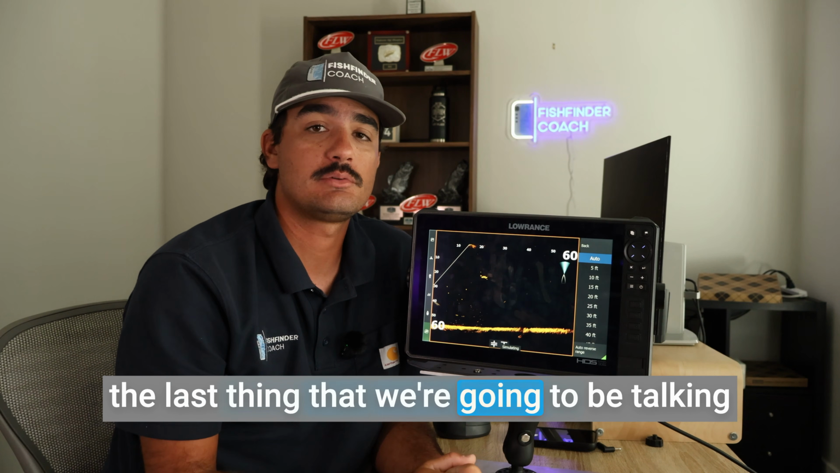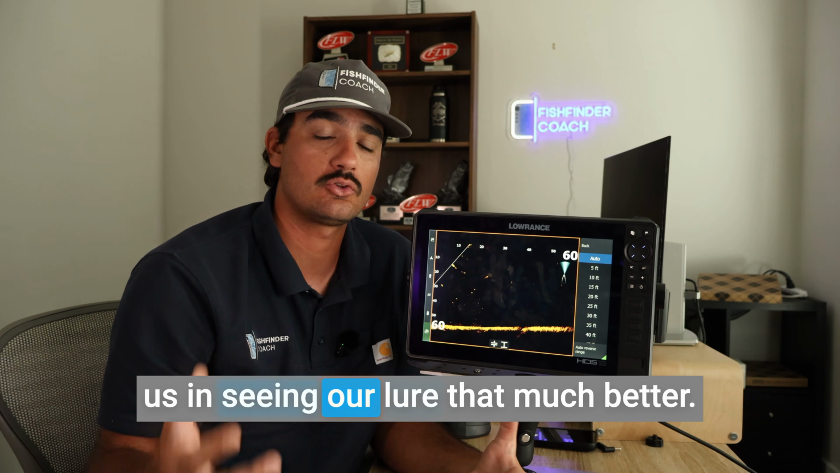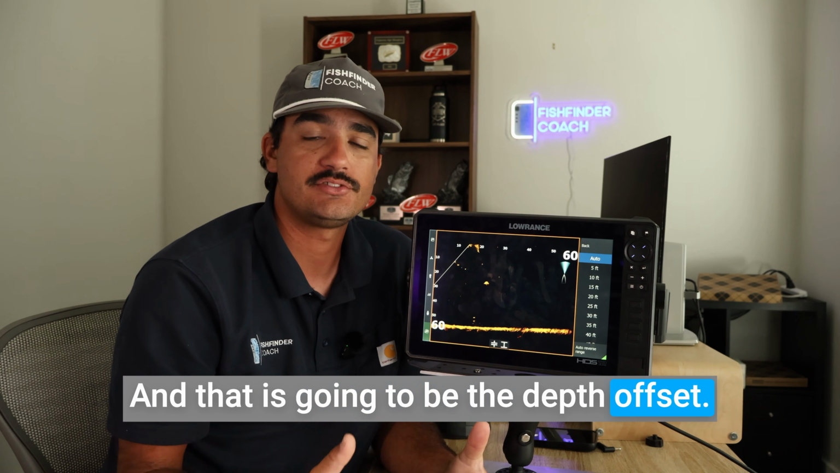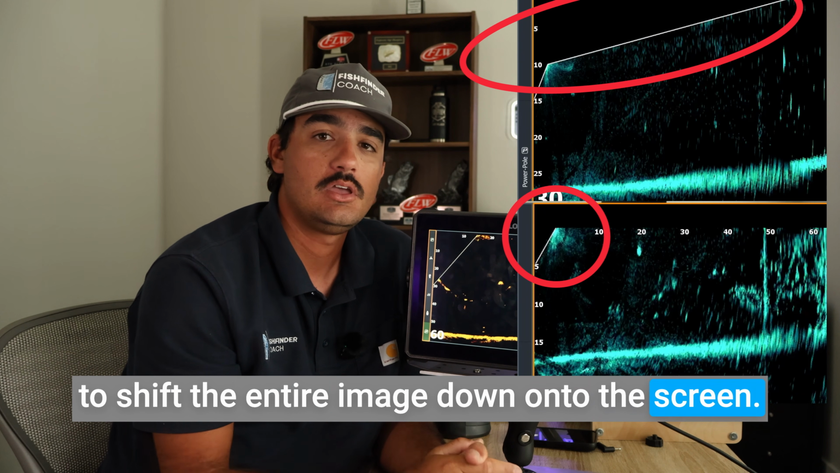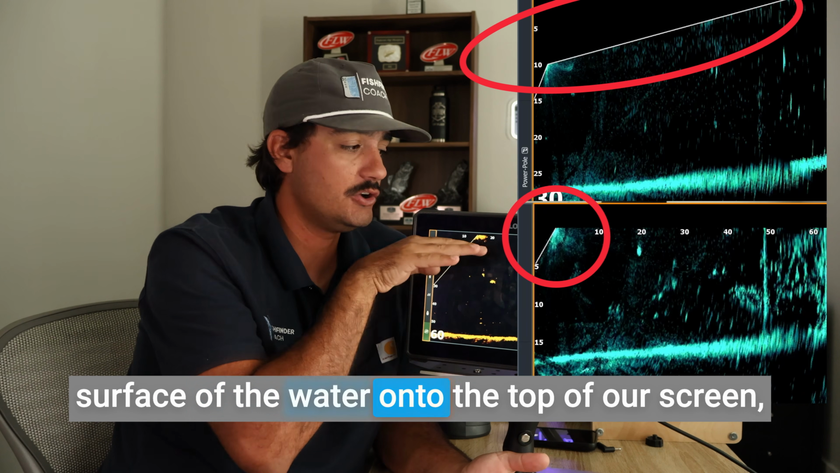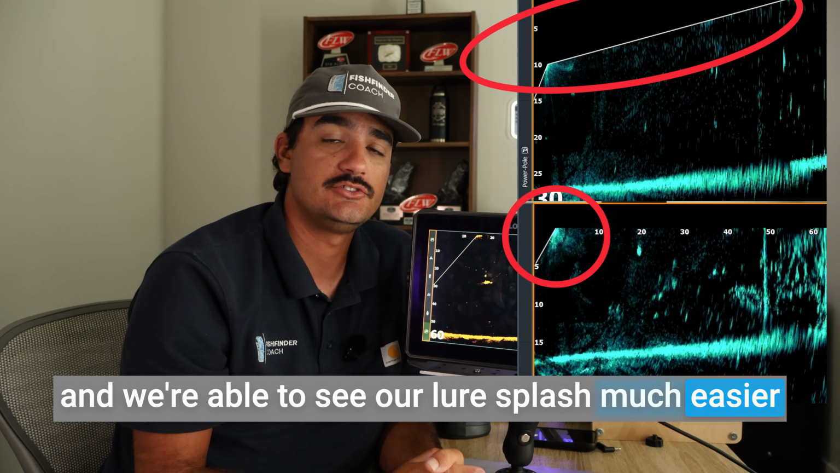The last thing that we're going to be talking about is going to be the most important thing for me, which is going to help us in seeing our lure that much better, and that is going to be the depth offset. What the depth offset is going to do is it's going to shift the entire image down onto the screen. What it's going to do is it's going to bring the surface of the water onto the top of our screen, and we're able to see our lure splash much easier.